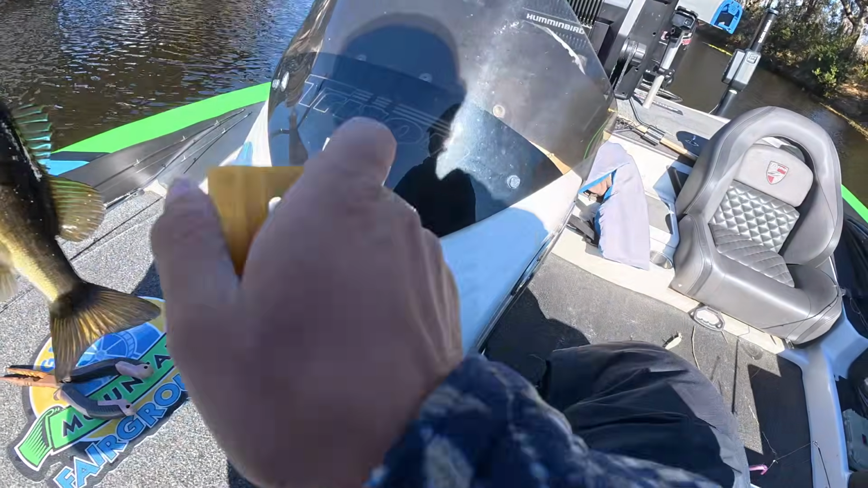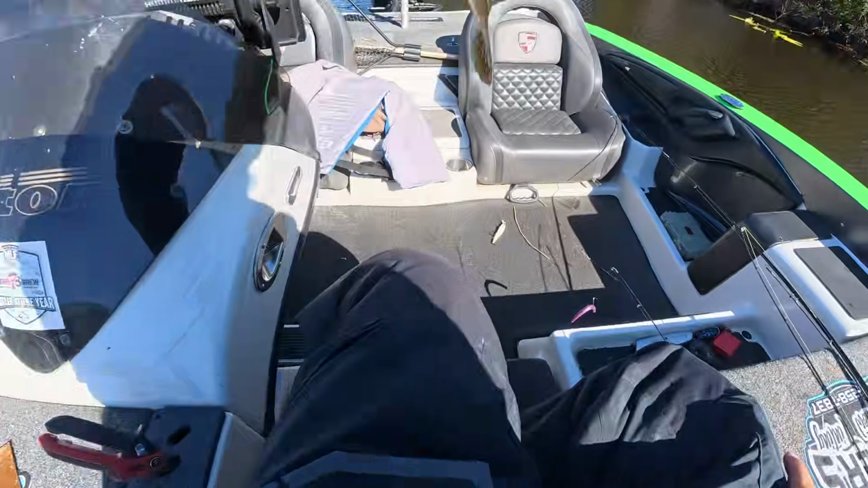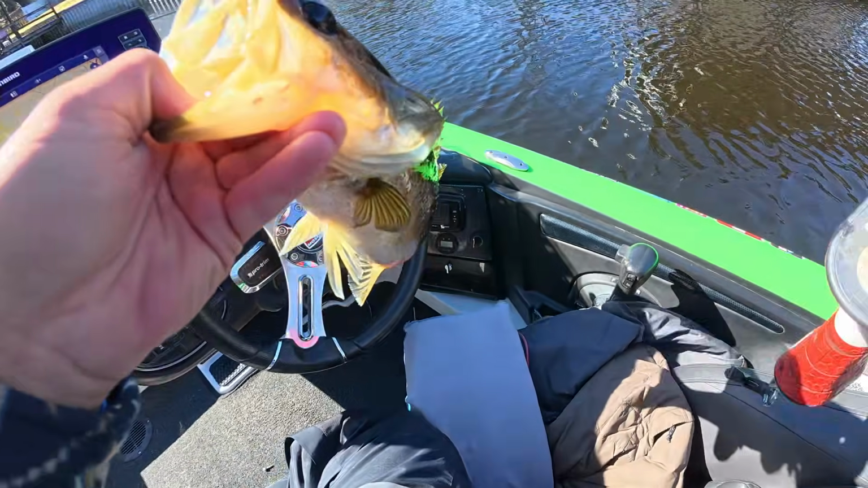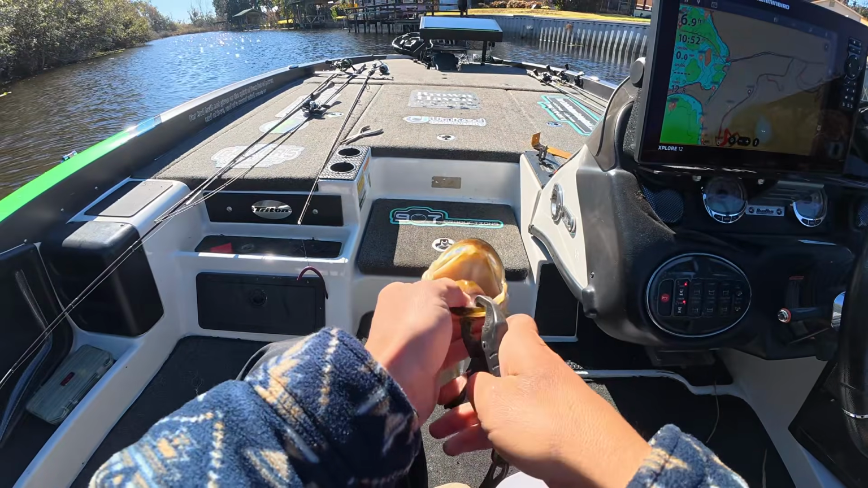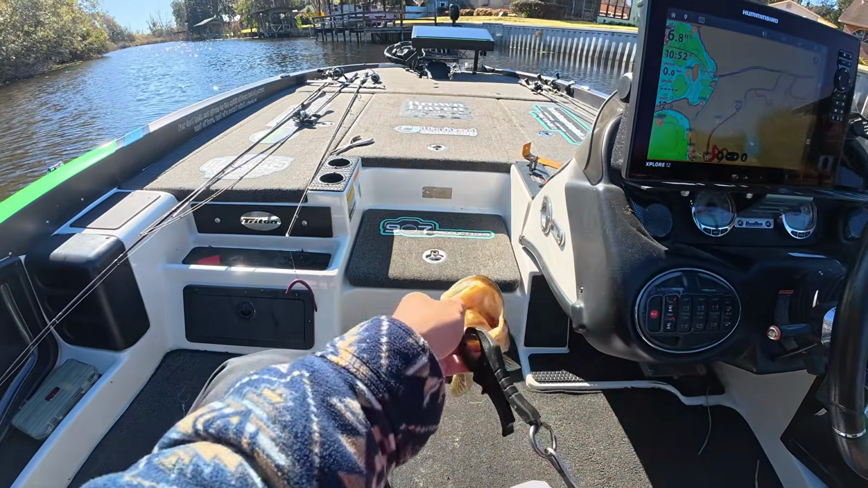Okay. All right. We've got a 14.5 incher. That is our first ever professional bass. Pretty cool. Not a big one. Pretty ordinary bass, but it's our first one. So he's a pound 27.